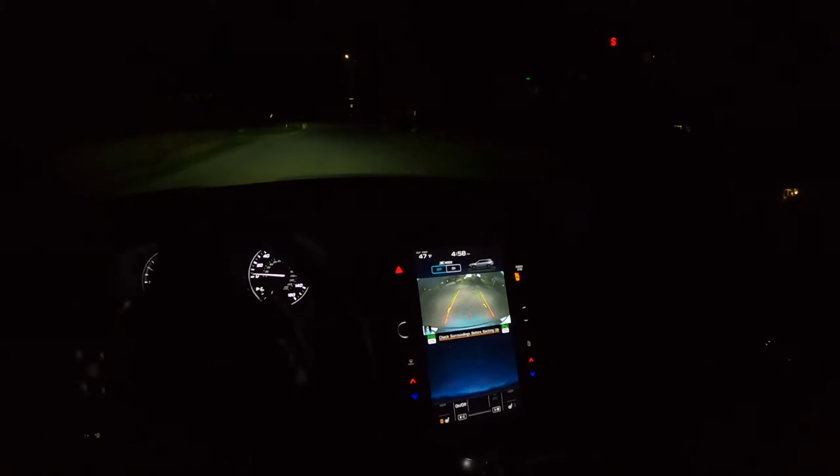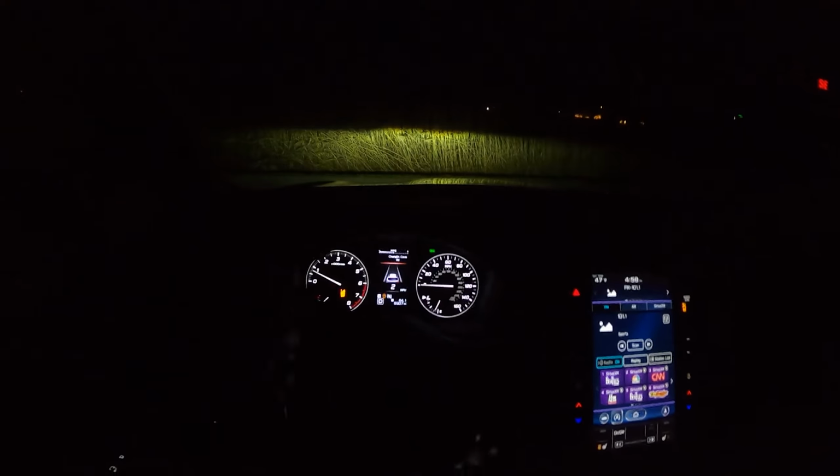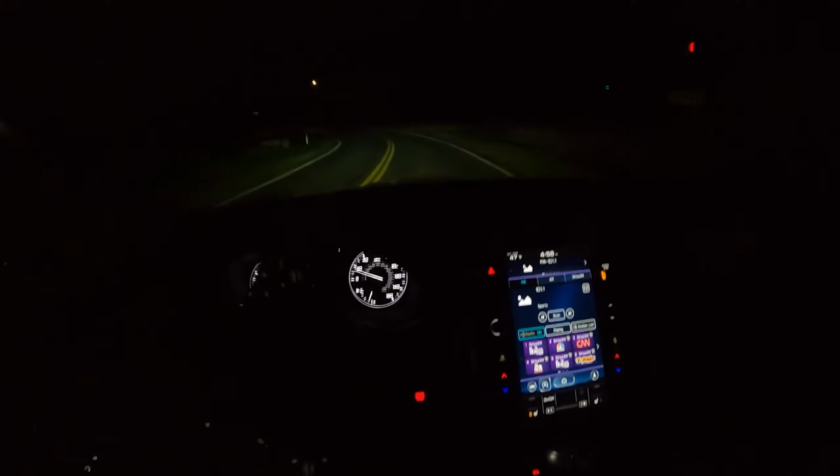And you do have a backup camera in here, of course, and it does have moving tracking lines like so. So very easy to use, very nice to have. And yeah, it's pretty good. And it's all-wheel drive, so doing stuff like that, a little bit of a tight corner, you feel nothing but firm and planted. You're not going to get any awkward wheel spin right there. So that's always good.